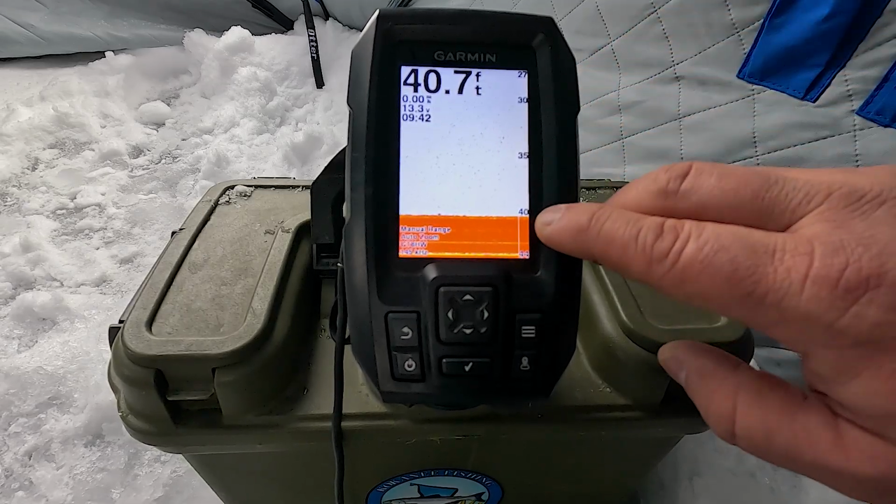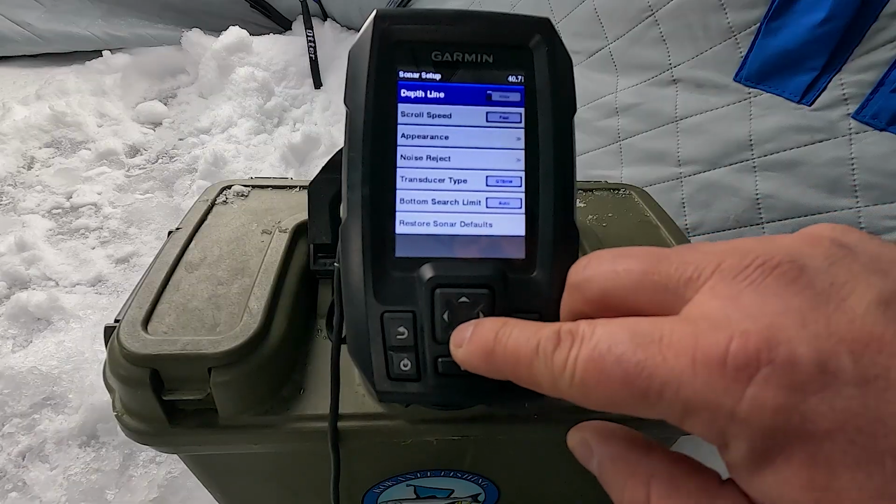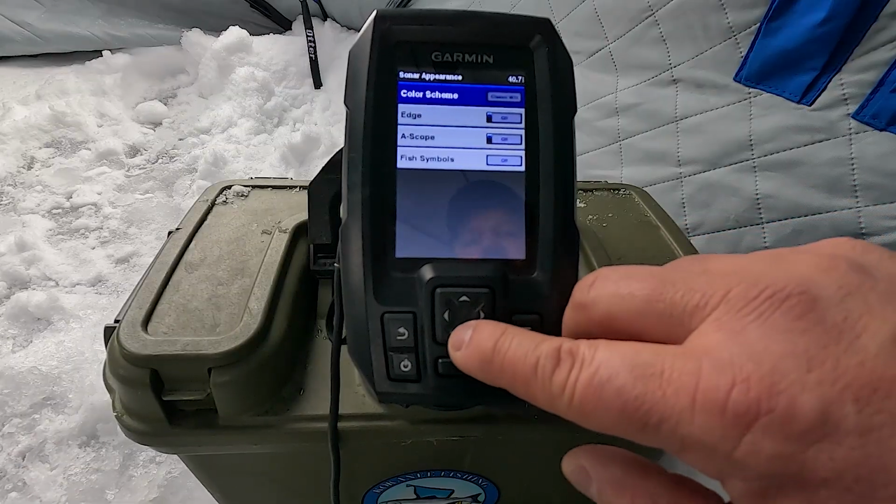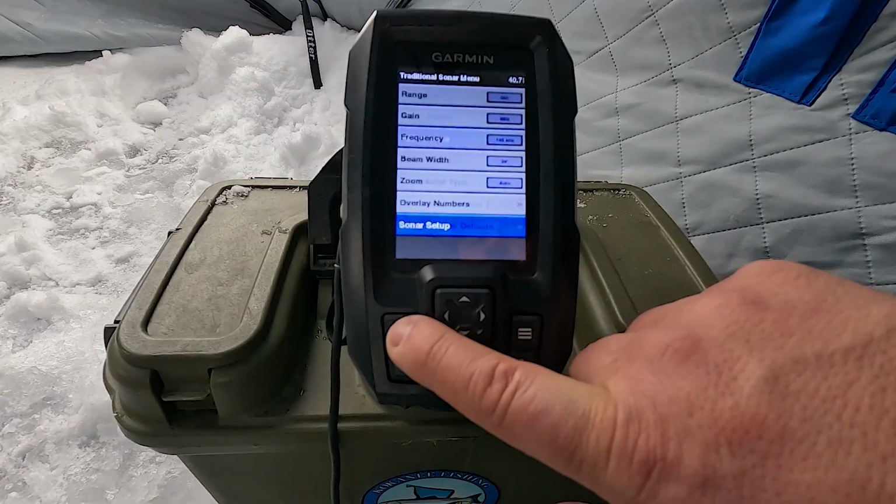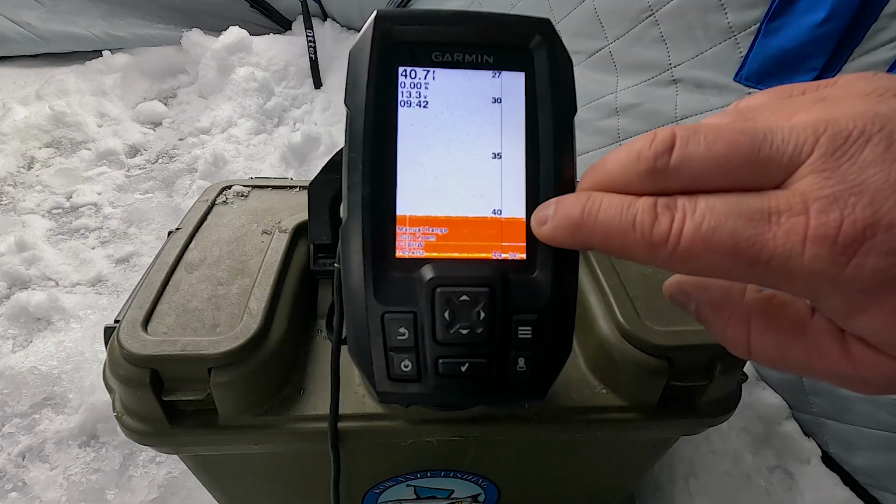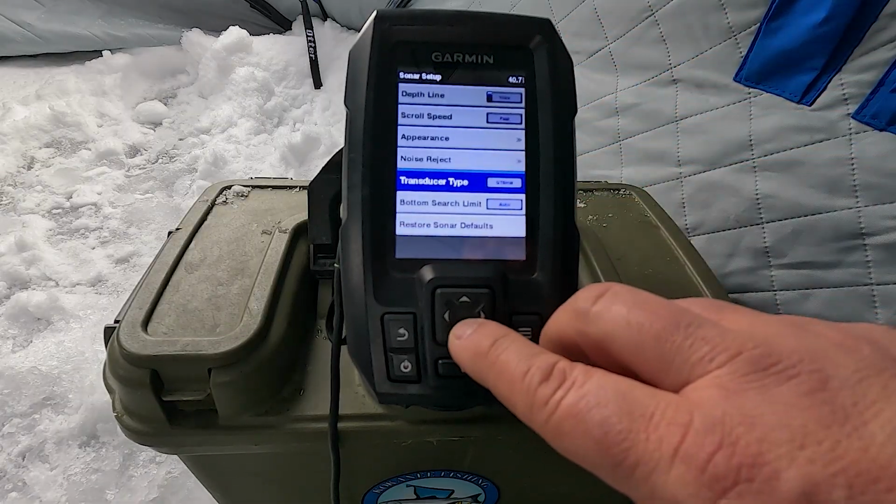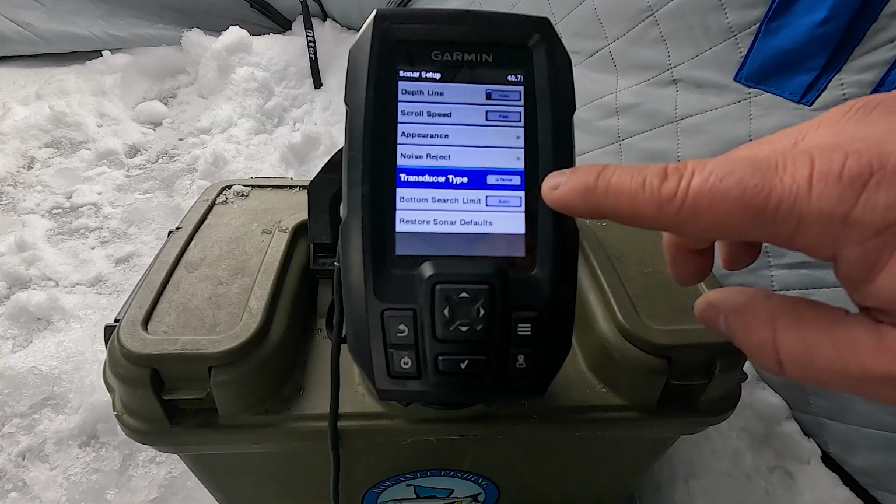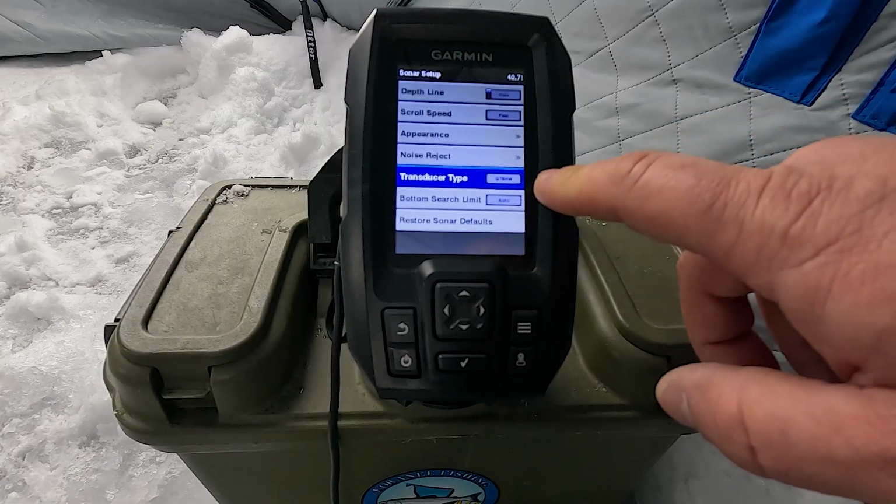I like to put A-scope on because that will show you real-time fish coming in. Turn it on, go back, go back, go back. There you see that extra column, and that is where it'll mark the fish as they're coming in. Another option here, when you switch from your ice fishing transducer to your boat transducer, you want to select transducer